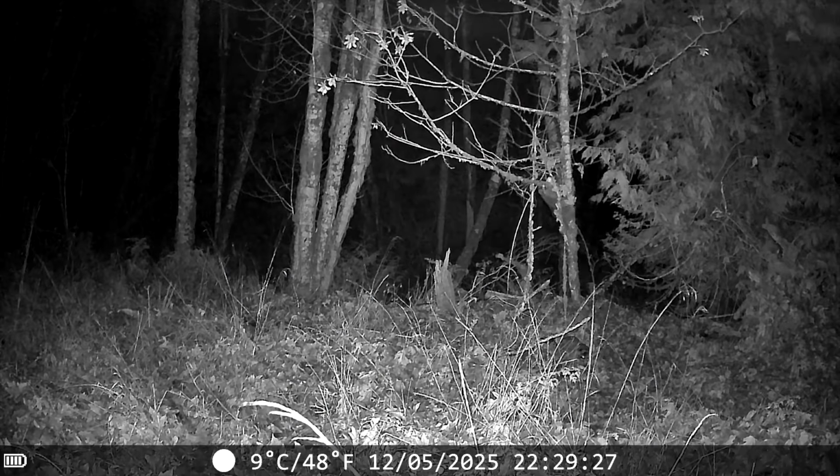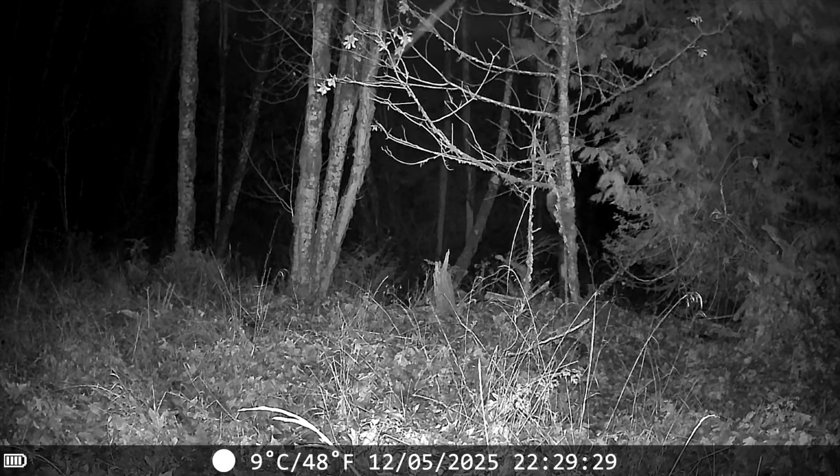So the question is, if that raccoon triggered the camera when he climbed up to get the last apple, why didn't the camera get triggered when the peanut butter was taken and the other apple? All right, so there's one thing.